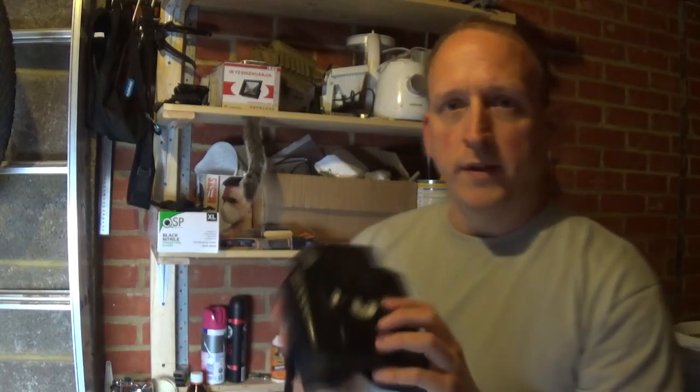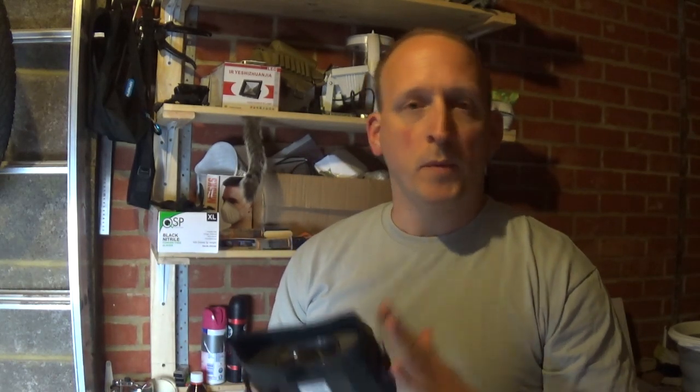The unit doesn't have an inbuilt SD card or memory, so you can't record on it. It is purely a spotter. But for £120, it's meant to be an entry-level spotter. Now I paid £120 about a year ago. I believe you can get it for about £100 on Amazon now.